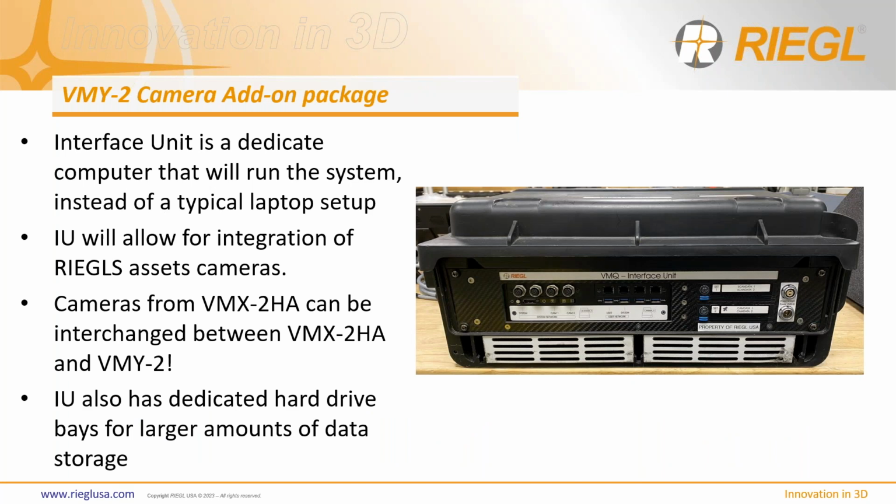Just wanted to show off the different camera packages and that actual interface unit I mentioned earlier. Instead of having a laptop in the vehicle, you would have one of these interface units in the vehicle, and it's a dedicated computer to actually run the system. The big selling point behind this and why it's great is the IU allows for integration of Riegl's asset cameras. If you're familiar with the VMX or the VMX-2HA, you'll notice that we have those asset cameras where you can see the multiple different angles. Those same cameras can be integrated into the VMY-2 using this interface box.